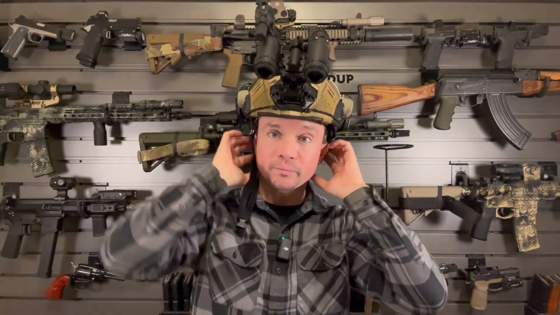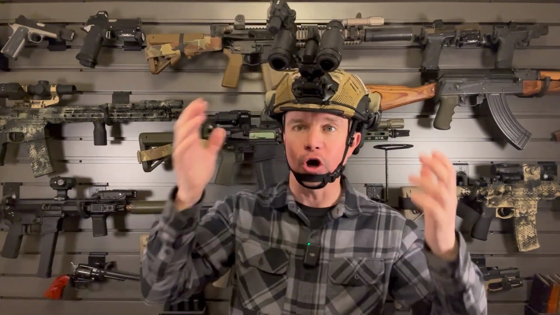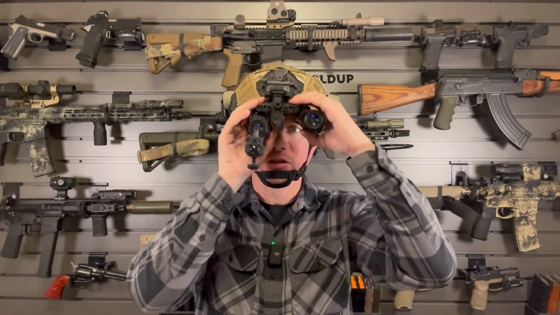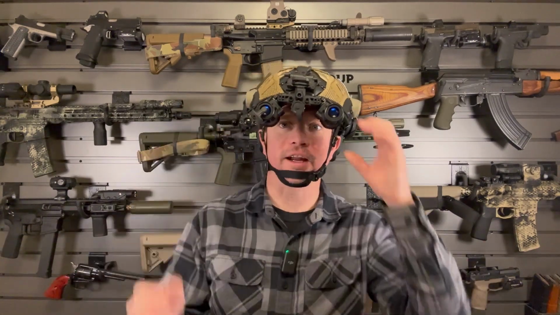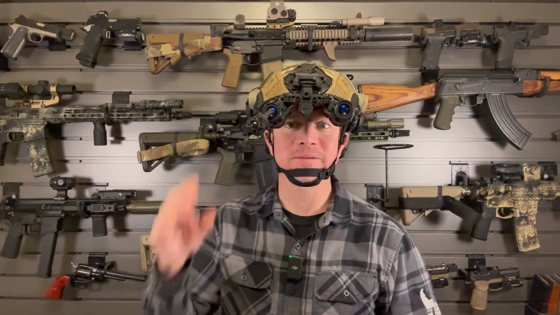I don't even have my chin strap on, and it's not falling forward. Now, I'm not gonna shake my head a bunch without the chin strap because it probably would, but I haven't really noticed this extra weight being an issue at all. And you can see it kind of droops down on one side of the goggle just a little bit, but you can tighten that up if you want. But you know what? It doesn't seem to add a whole lot.